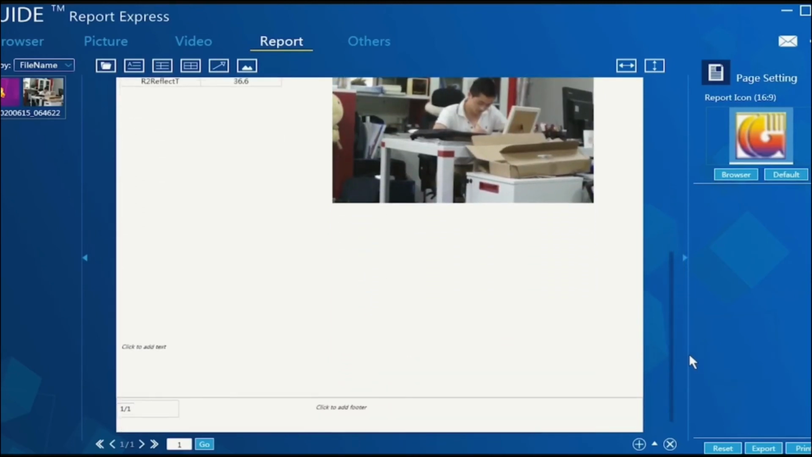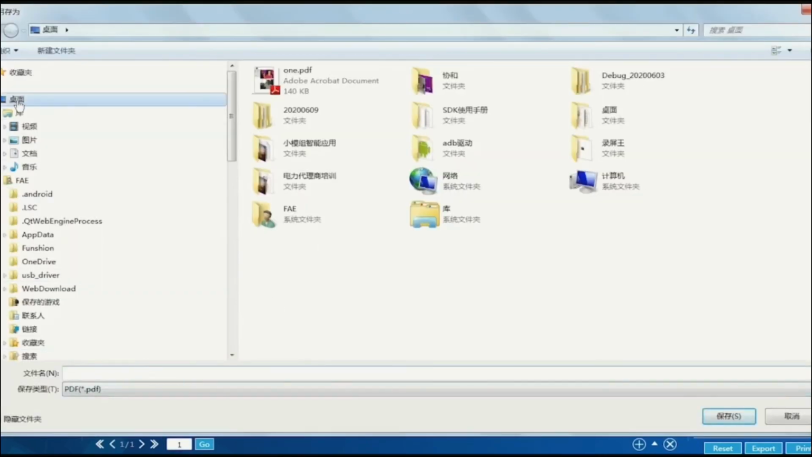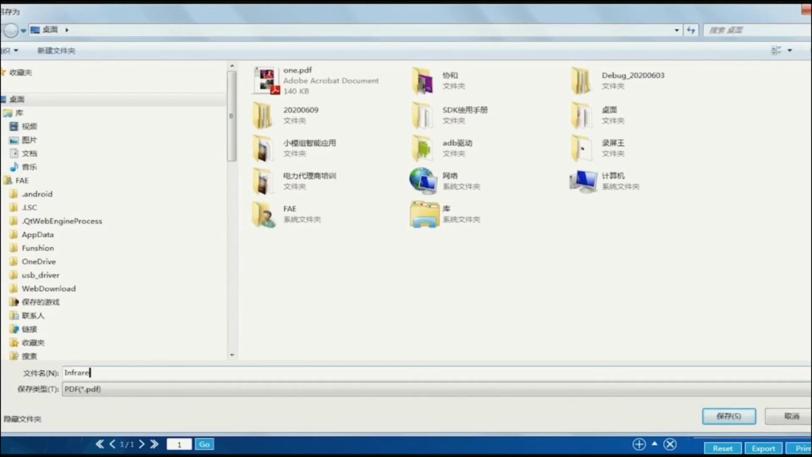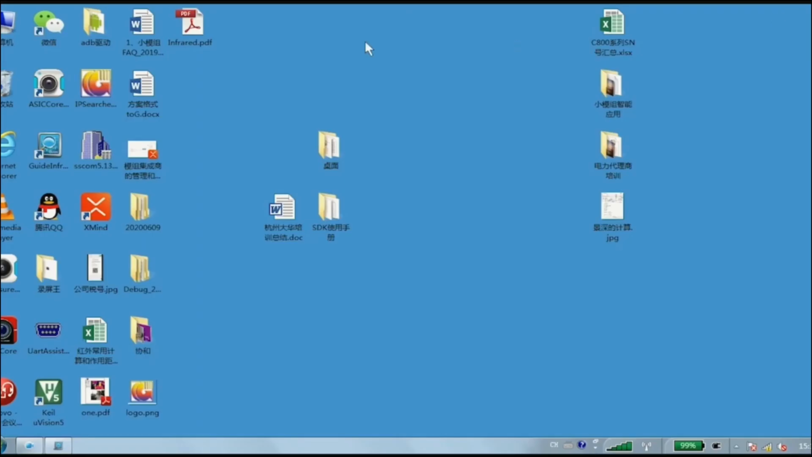Confirm everything is okay and export. You need to put the name of your report. And remember where you put the report and save. And then you can see it on the desktop.